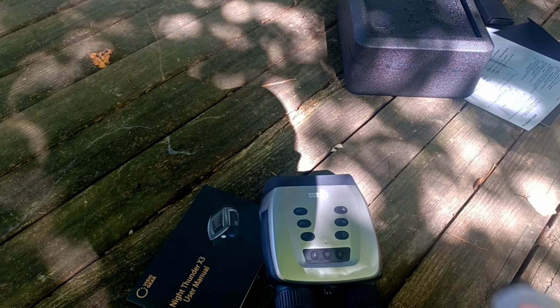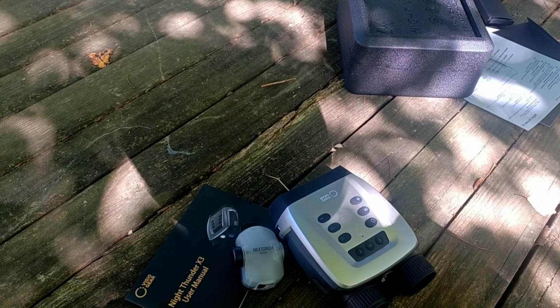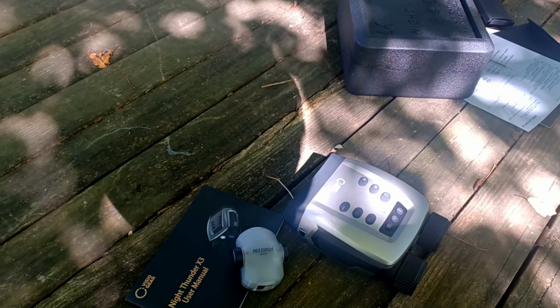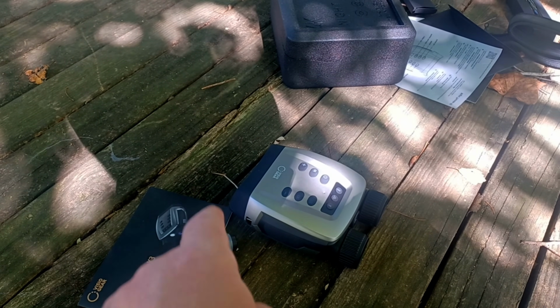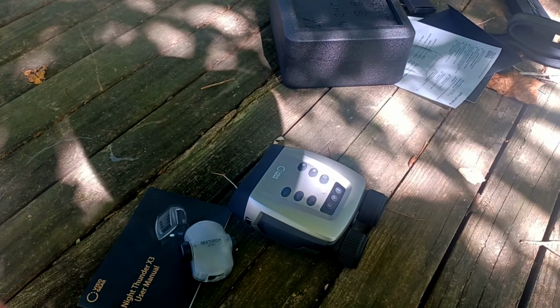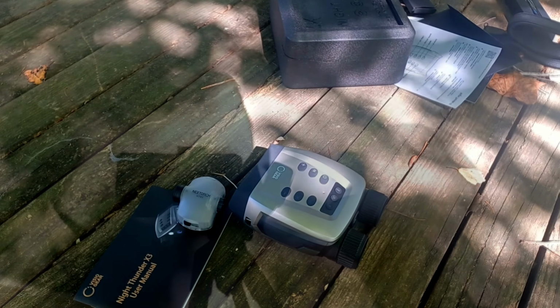Another neat thing, I was using this Next Torch UT61 strobe, which I've also done a review on, but this is a day or night infrared strobe. And I turn this on at night, and even with the illuminator turned completely off on this, you could see this thing strobing from probably a quarter mile away. It is incredibly easy to spot. So this would be good for signaling and things like that. Definitely very cool. So it's another neat feature.